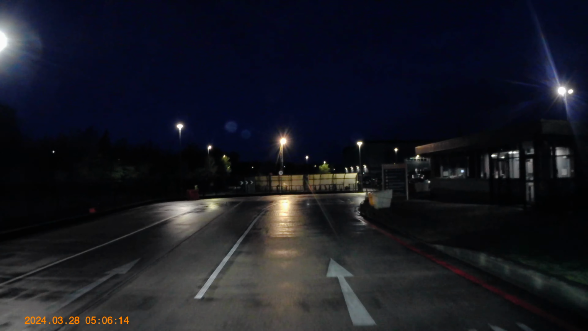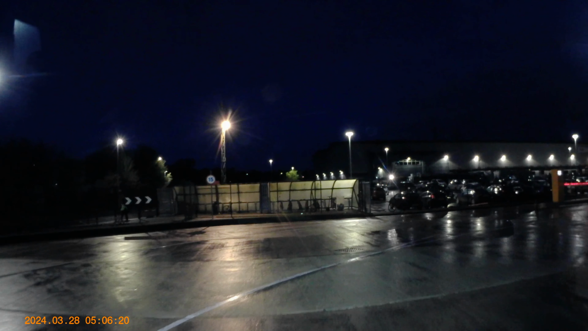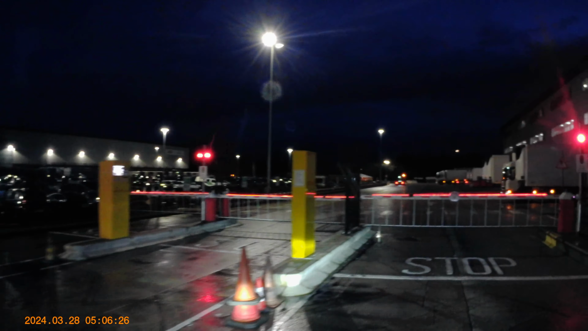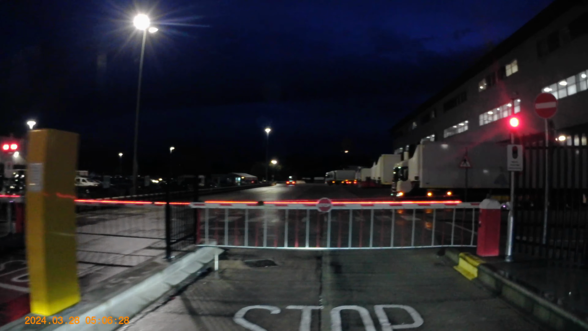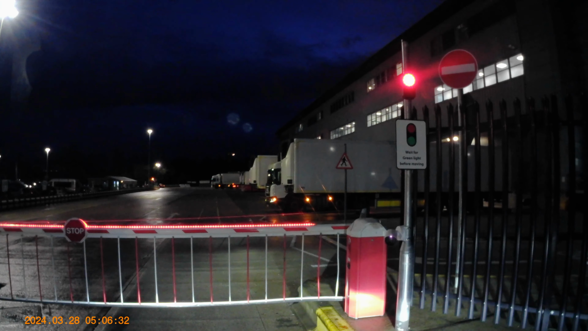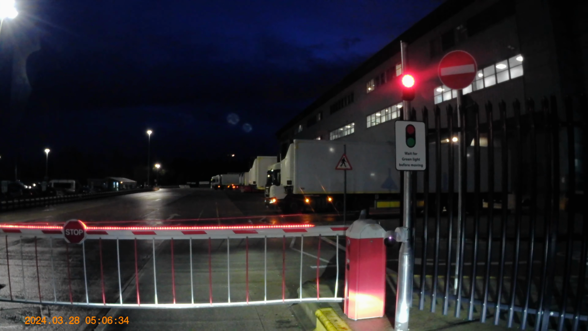So let's head to the United States, where investigators in the city of Baltimore are examining the data recorder from the ship that brought down a bridge which links a major highway, killing 6 people. Inspectors are also looking at the semi-submerged twisted remains of the Francis Scott Key Bridge as they try to determine how and why the disaster happened. Divers have been searching the river for the bodies of 6 missing construction workers.